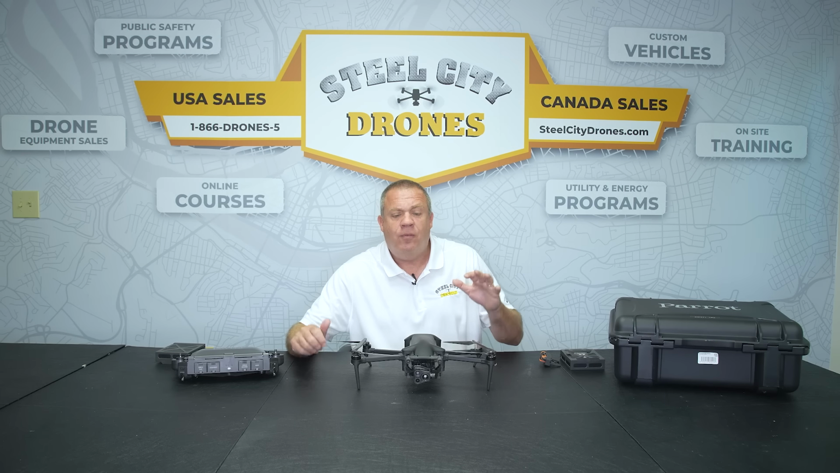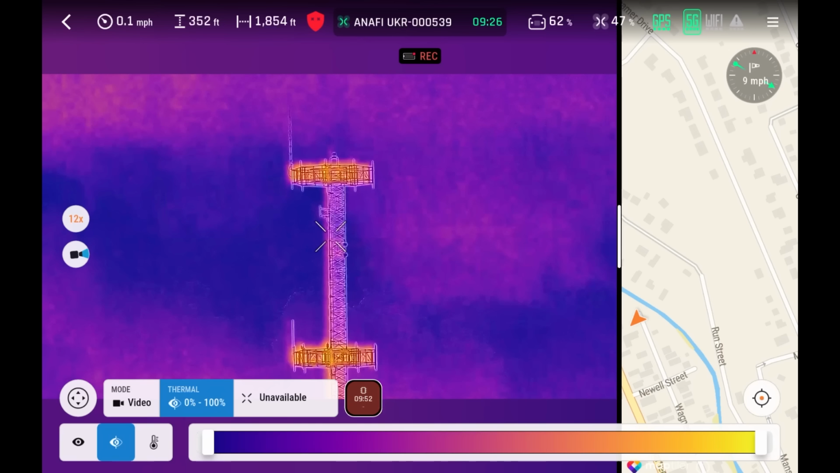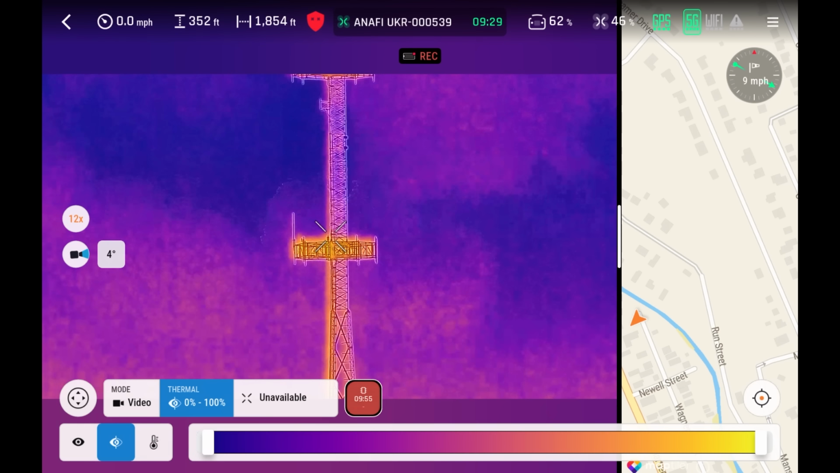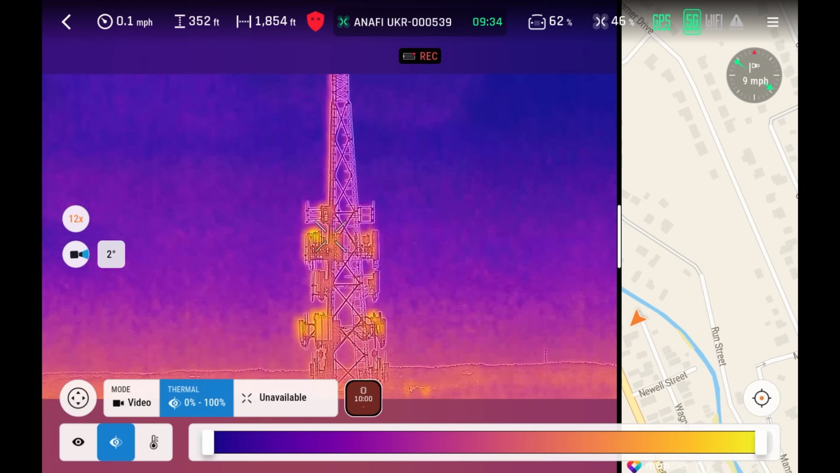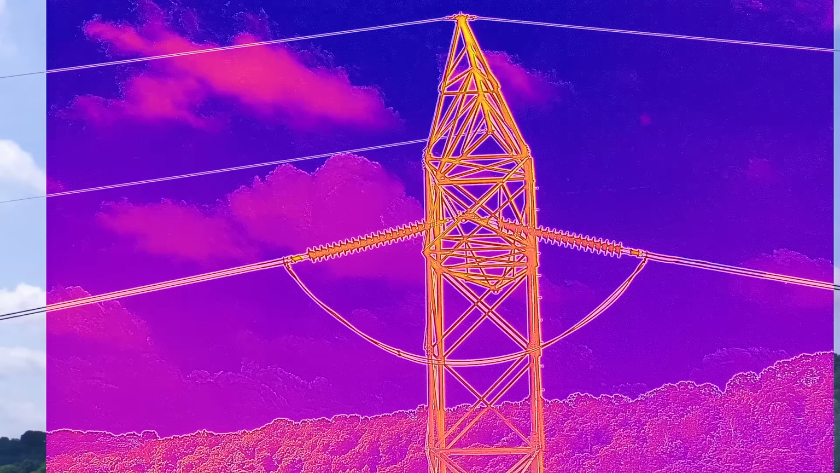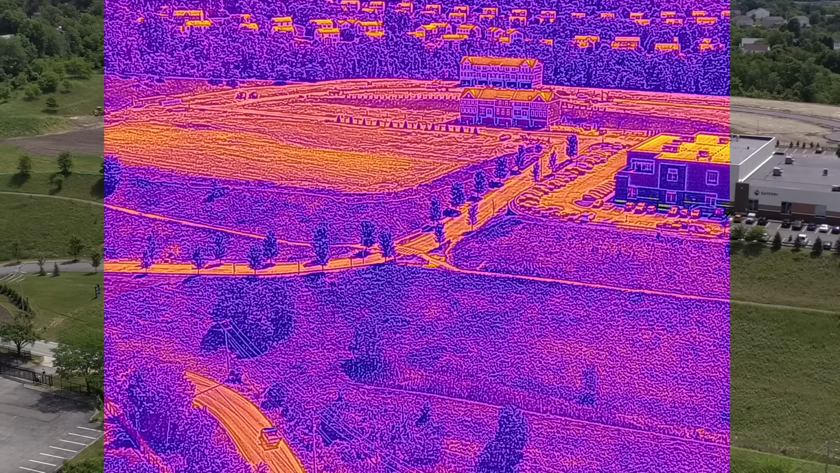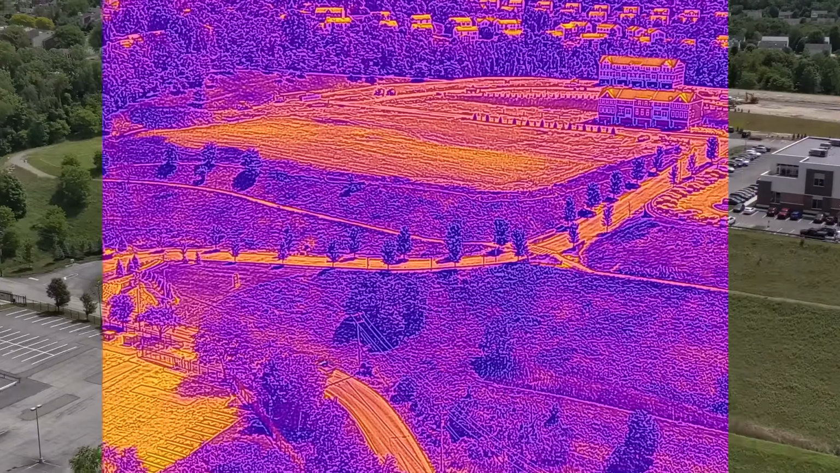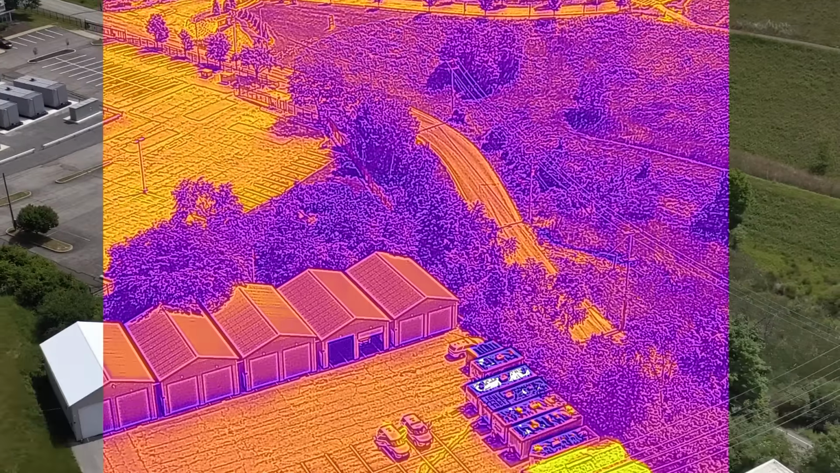And also, the big improvement that I saw here was on the thermal camera side. Now, this has a traditional 640 by 512 resolution camera, but the big improvement comes from having the ability to do an RGB overlay on top of that thermal imagery to give outstanding clarity to what we're actually looking at. It also really helps us establish bench points and markers as far as where we actually are geographically. And I can't say enough good things about what I've seen out of this.